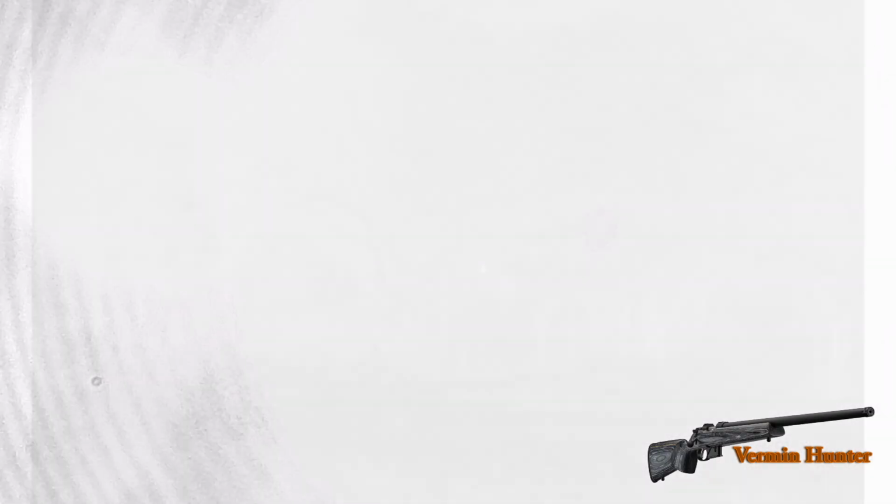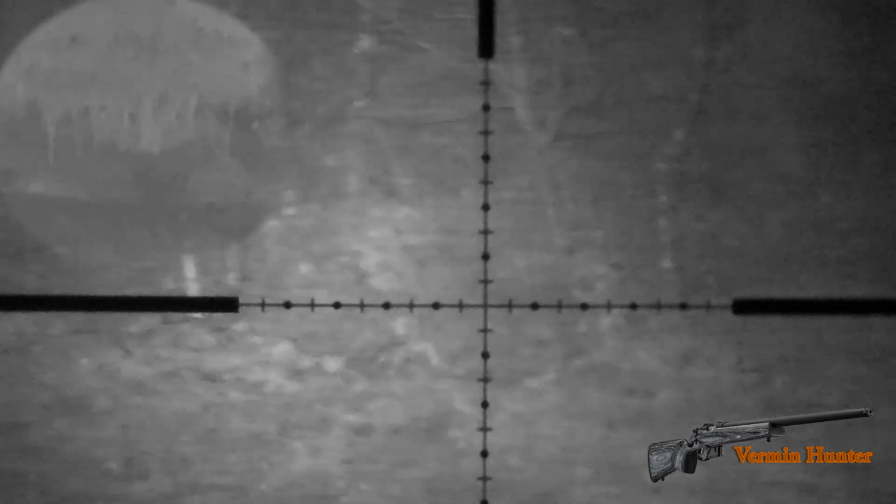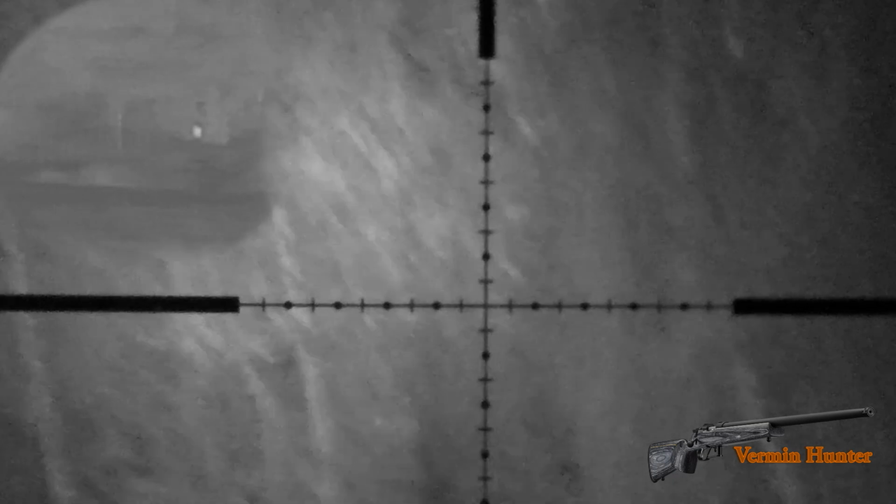So I reloaded, scanning about again before I went to pick up the two foxes. I thought I'd hedge my bets and continue to scope about, just in case. I've never been successful with two, which I had been this particular night. But as I looked up into the tree line from the same place again, I noticed another thermal picture here on white hot, and you'll see then with the scope that I picked up on the eye shine. And this animal was a fair size from the size of the head and the eyes.